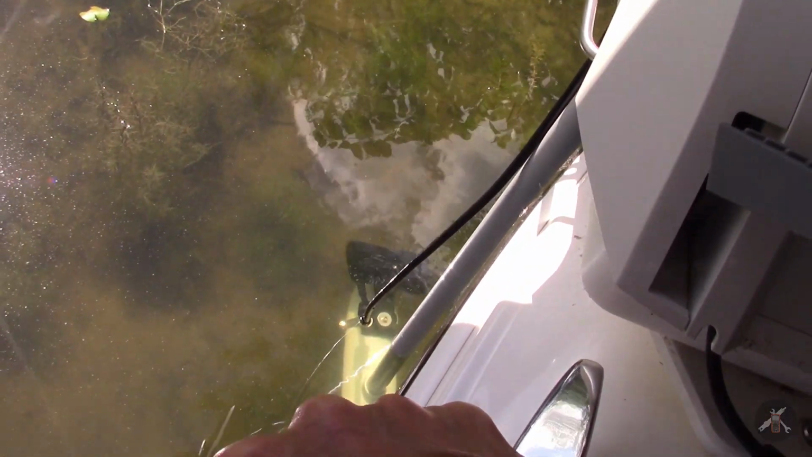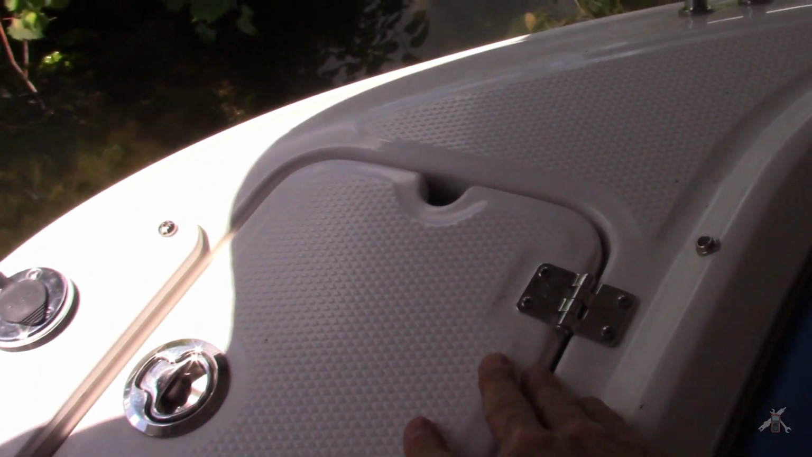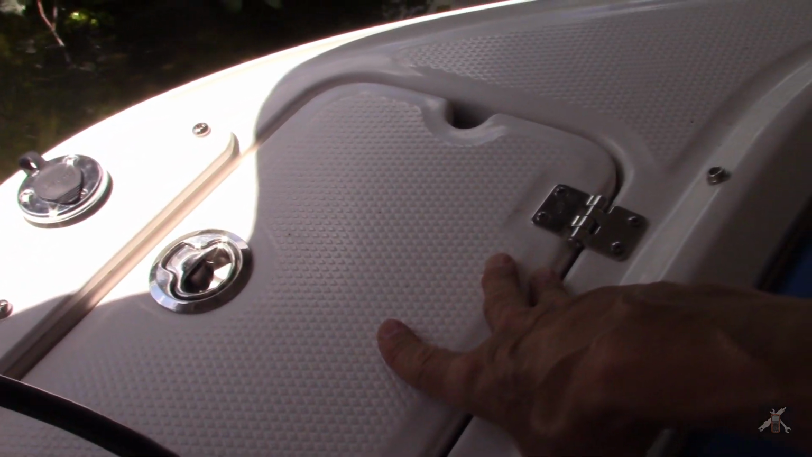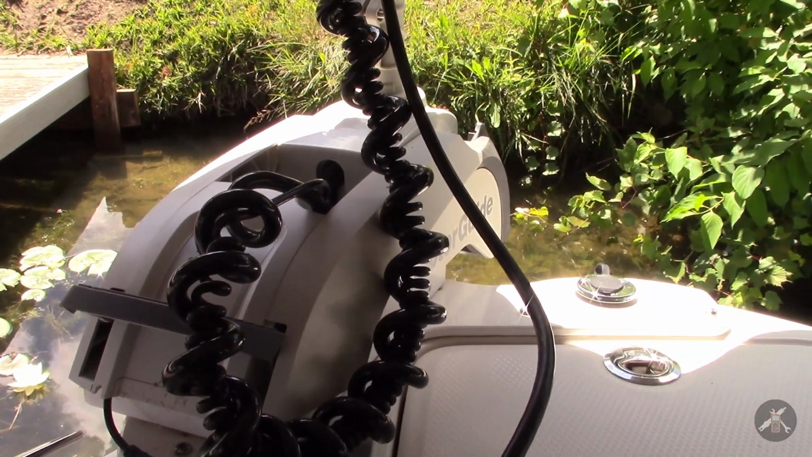But so far that's a start. And then on this boat I have a spot here where the cables and things can go down out of the anchor locker, and I'm going to try that first. If that doesn't work, I may have to drill a hole and put it into the compartment under the seat. But that's my starting point right now.